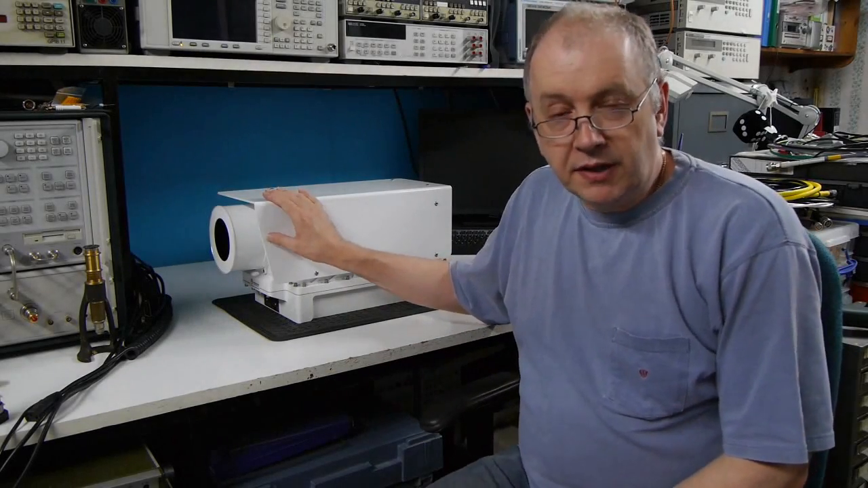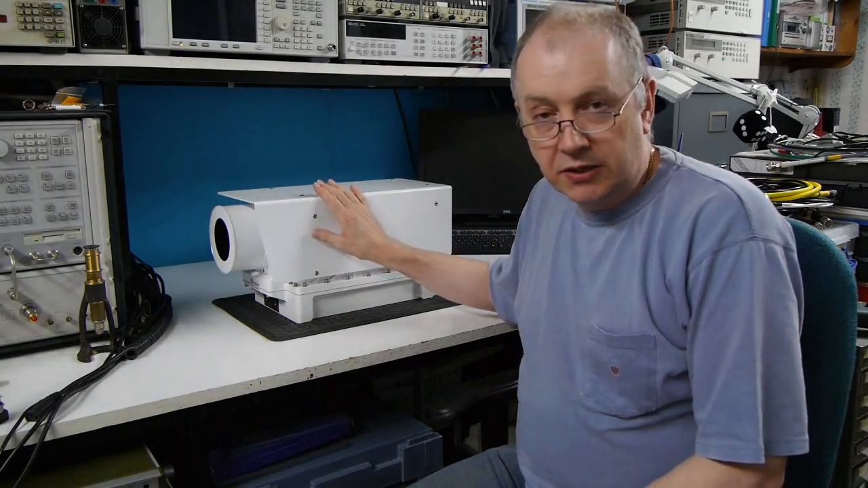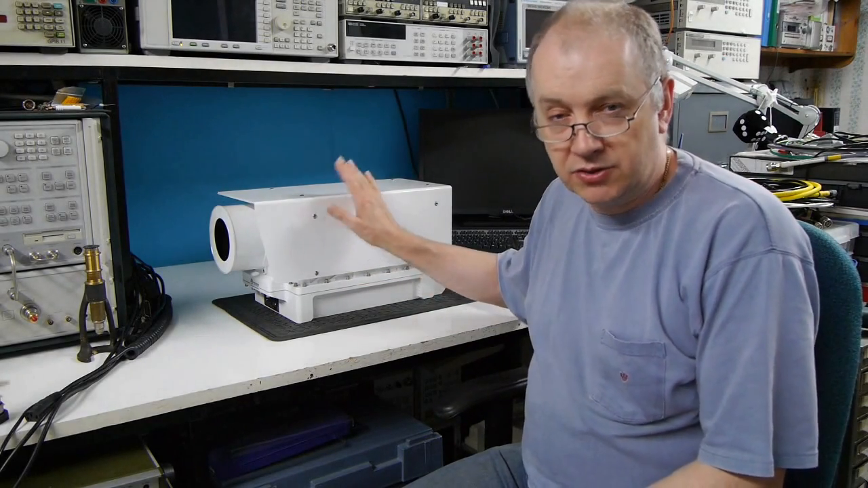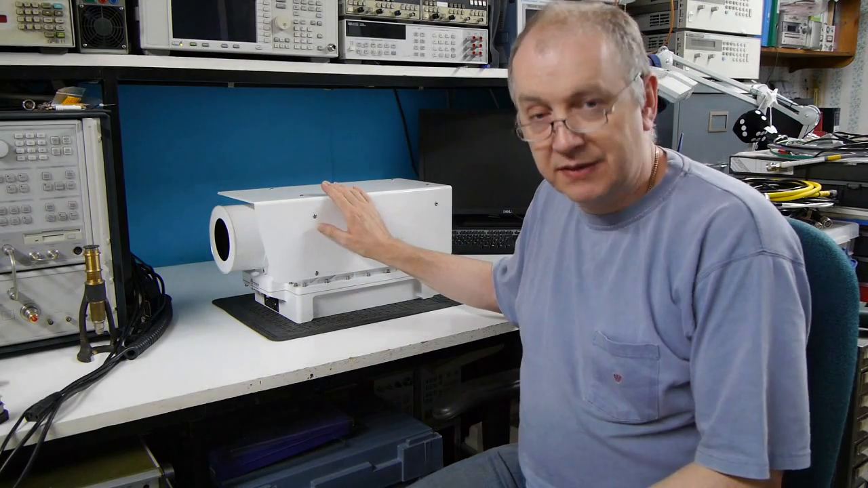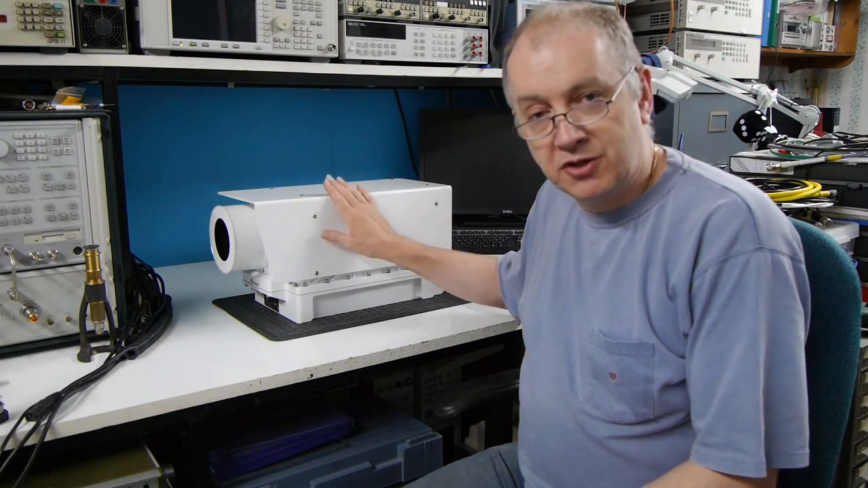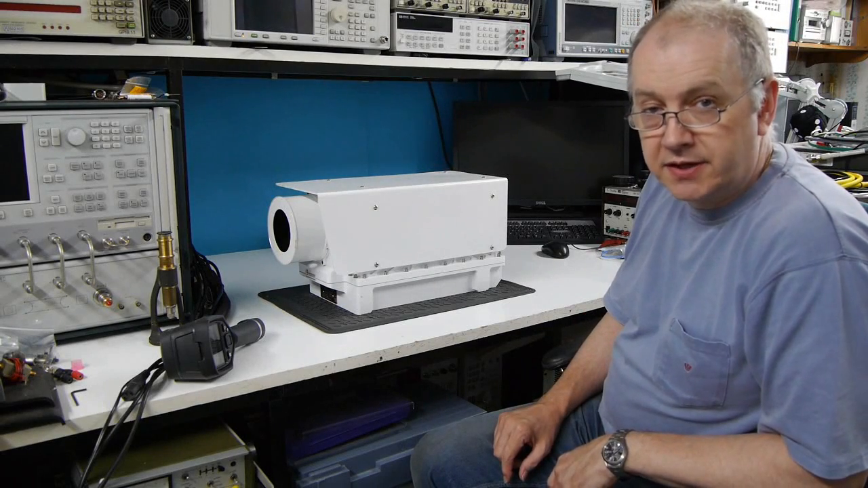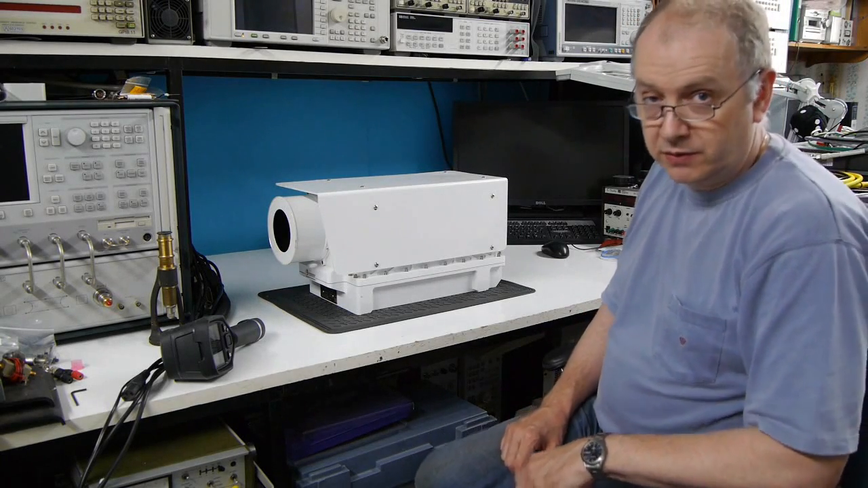Now this L3 is a sealed, hermetically sealed unit, and this particular one has not been previously dismantled. So in actual fact I'm going to swap to a different one now. So I think it's time to take it to bits. Please bear with me.